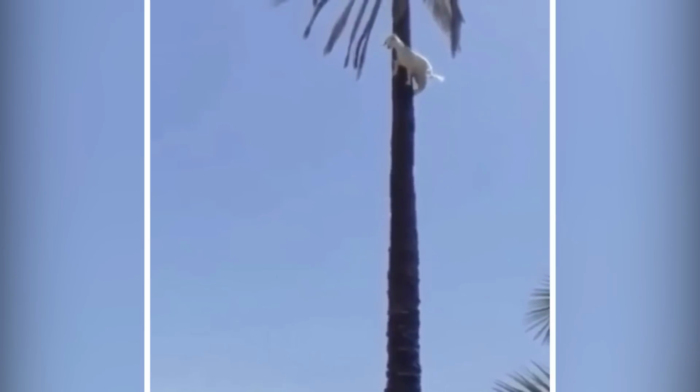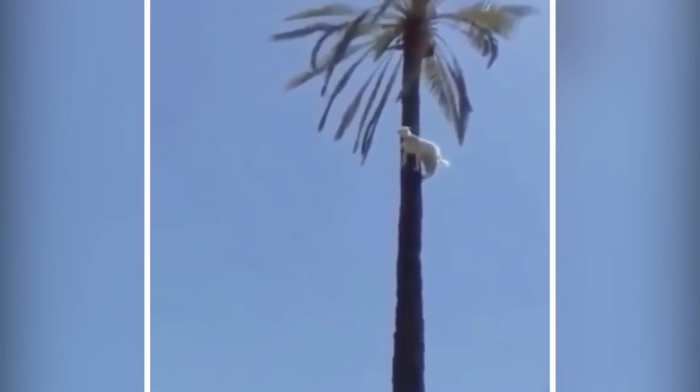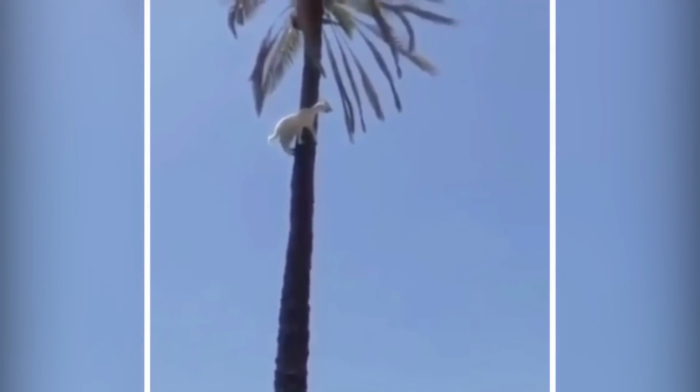It all comes down to their remarkable physiology. Cloven hooves with 2 toes that spread wide for ultimate balance, and rough pads on the bottom of each toe that act like natural climbing shoes. Talk about built-in climbing gear. This goat is giving professional climbers a run for their money, and proving that when it comes to conquering heights, nature's got the upper hand.